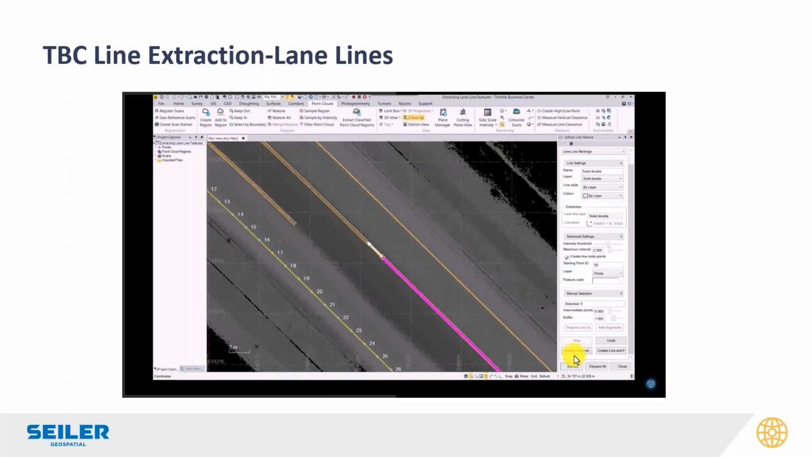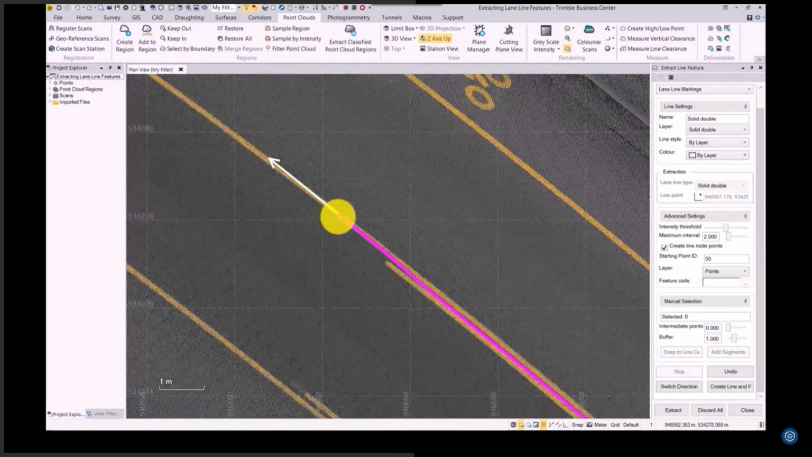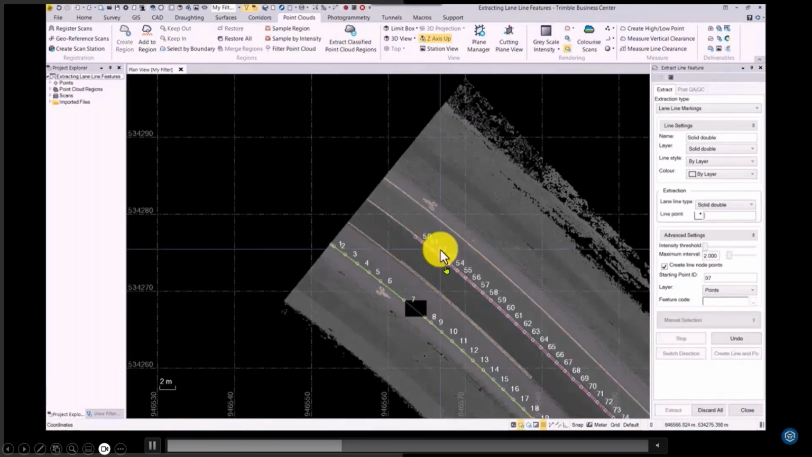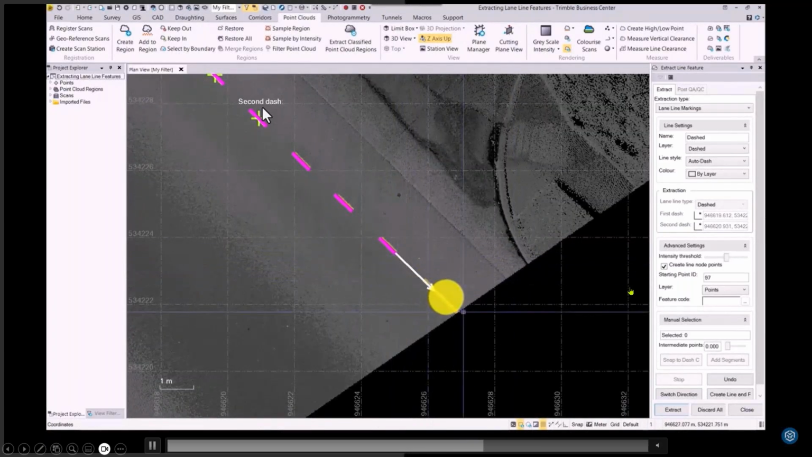And same for lane lines. It probably uses the color coded intensity settings, and the tool lets you go up or down with that, but it basically detects the road markings, and we can do solid, double, single lines. You can put the endpoints on there. We've got manual tools, just like the curb and gutter, but there are the lines and points it creates. And again, you can define a first and second dash for dash lines, and it does the dash lines as well.